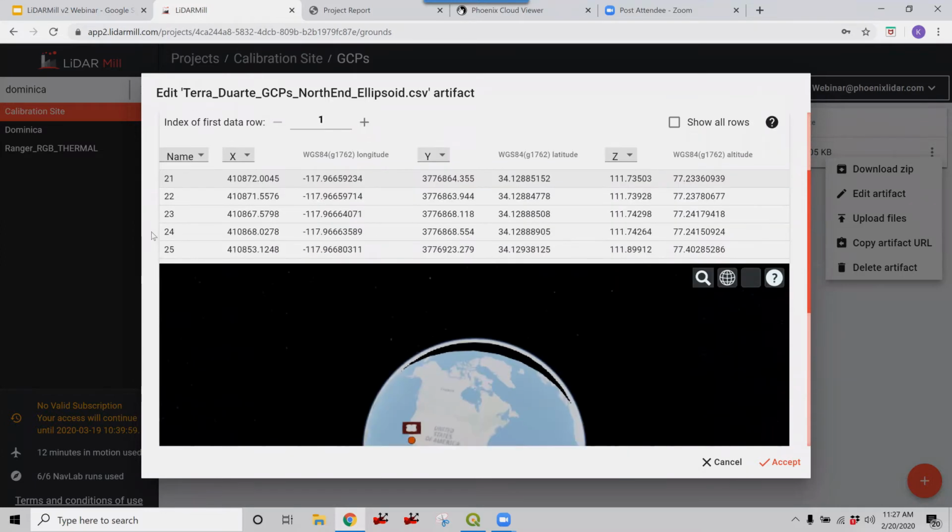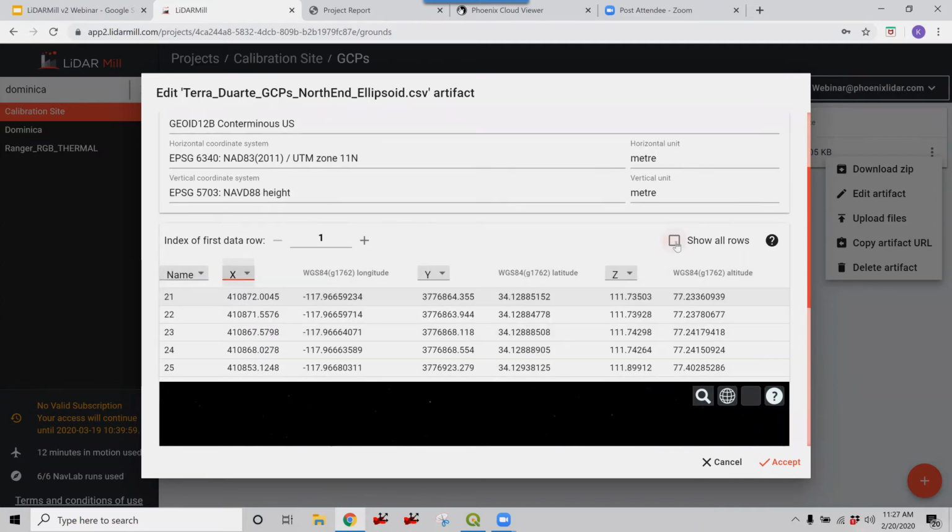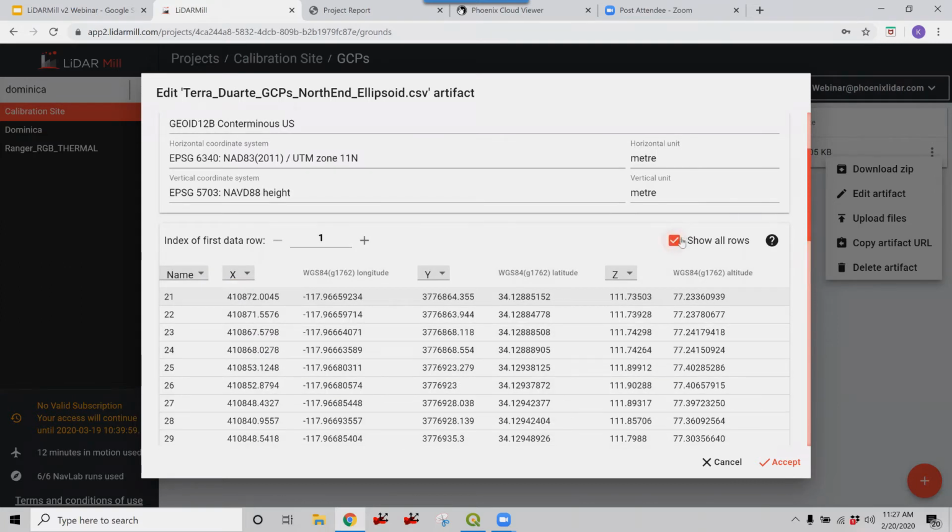And once you've configured your CRS, then you need to configure your column headers. The first column, I selected name, then I have my X coordinate, Y coordinate, Z coordinate, and if you want to show all of your ground control, you can click show all.